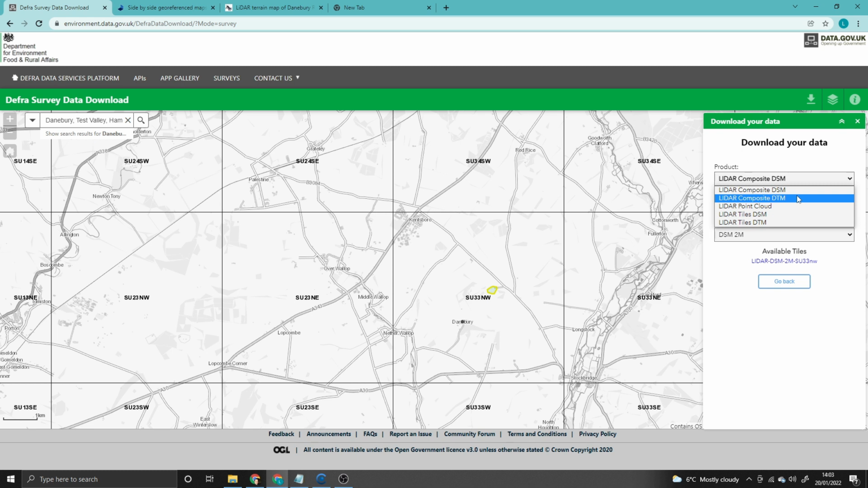It doesn't map buildings, it doesn't map houses or anything like that as they exist. It's literally looking at the ground level, and that's why I like to use that. So in this instance, I'll be grabbing the composite DTM 2020, and I'm going to see if there's a better resolution, which there is, which is the 1 meter. And then you would just tap that and it will start downloading it. But to save us some time, I've already downloaded that data set.